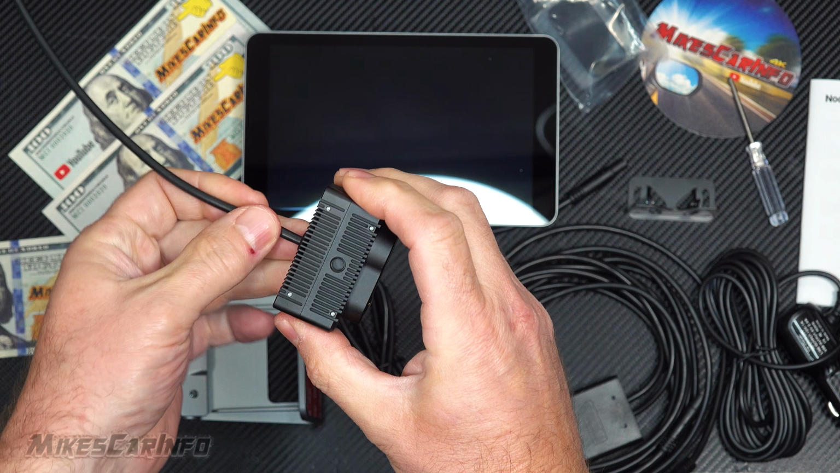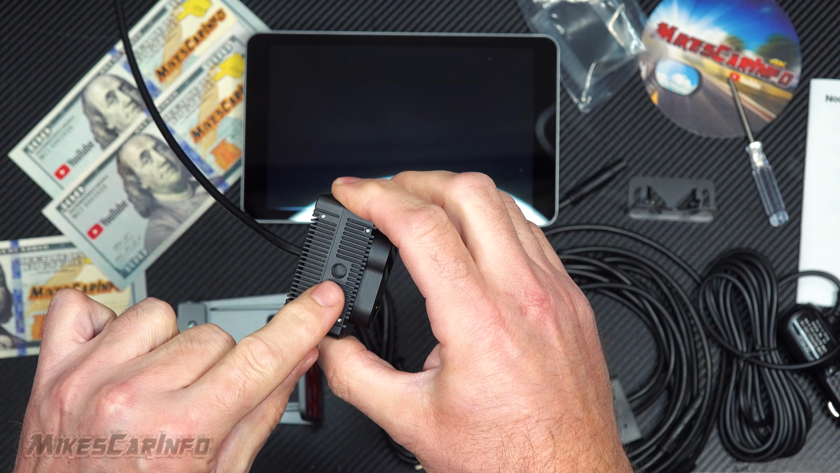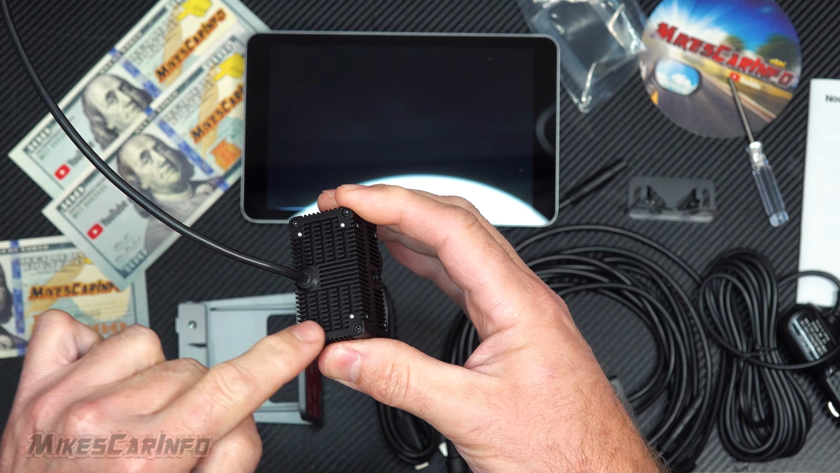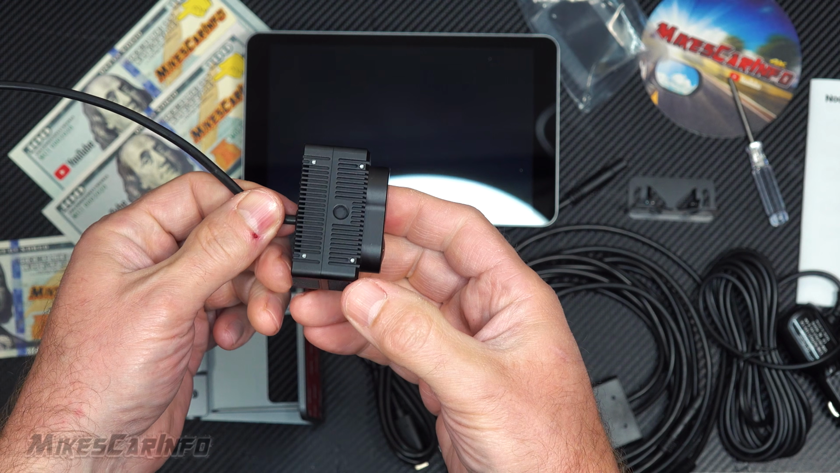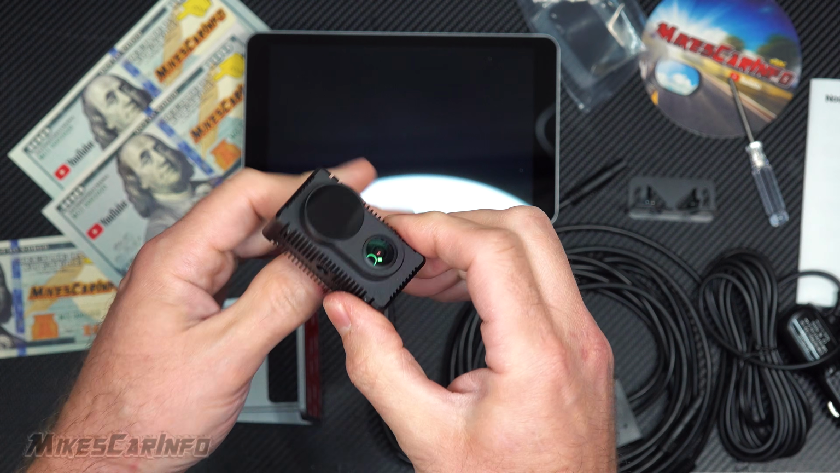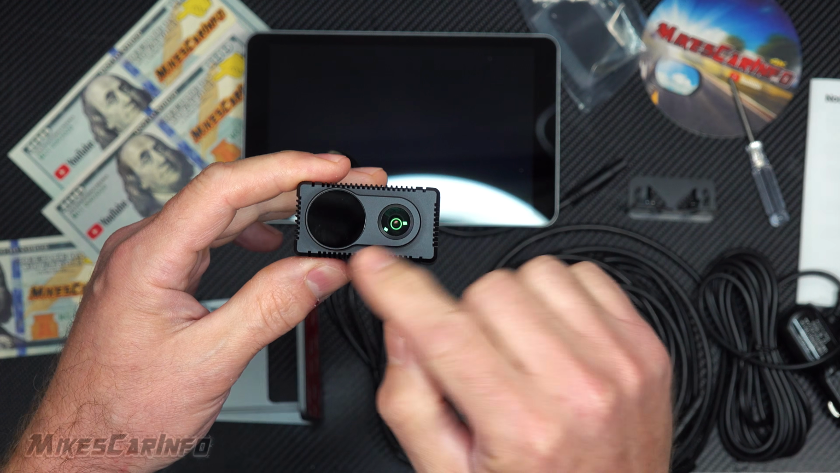It feels high quality. It has little heat sinks on the outside. It has a 1/4-20 thread for mounting purposes. And then you also have these little places for screws to go in on all four sides, on the sides, top, bottom, everywhere. And I really like the 1/4-20. That makes it so much easier for certain things. And then we have the visible camera here, and this is the thermal imaging camera.